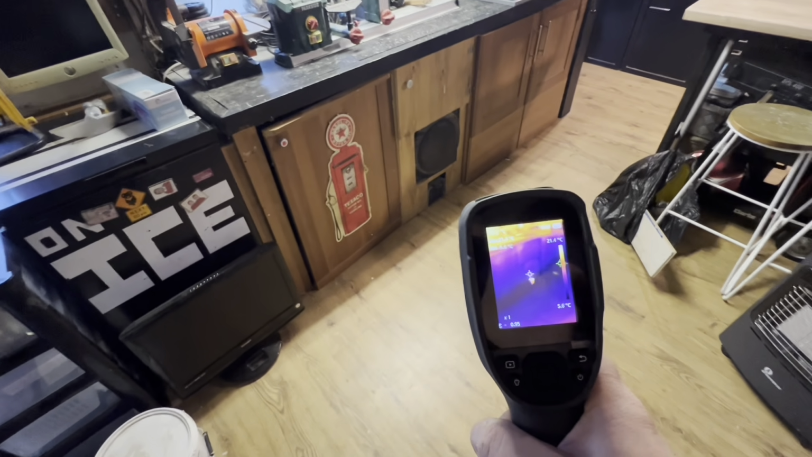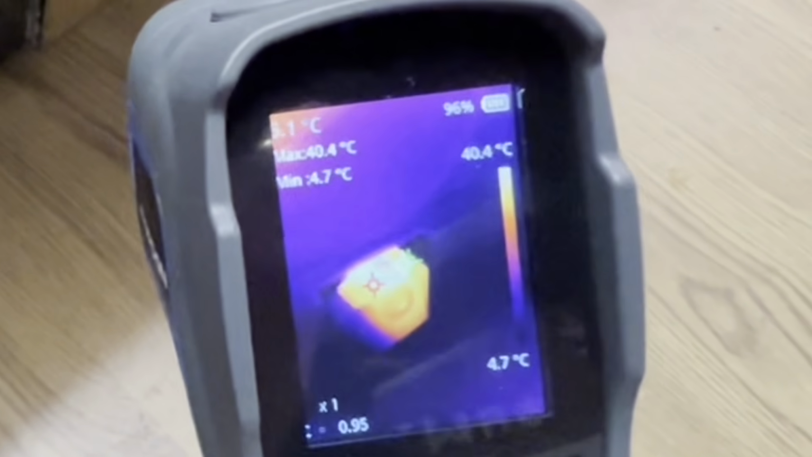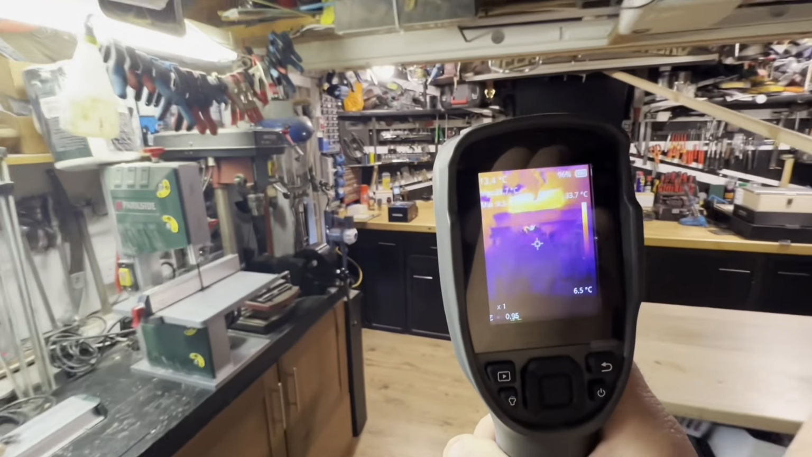And also, if you look down there, there's a heat source. And I forgot to turn my fog machine off. I was going to have a New Year's Eve party in my shed. We didn't in the end. We had it in the house. But I forgot I left it on. So there we go. That's something else.